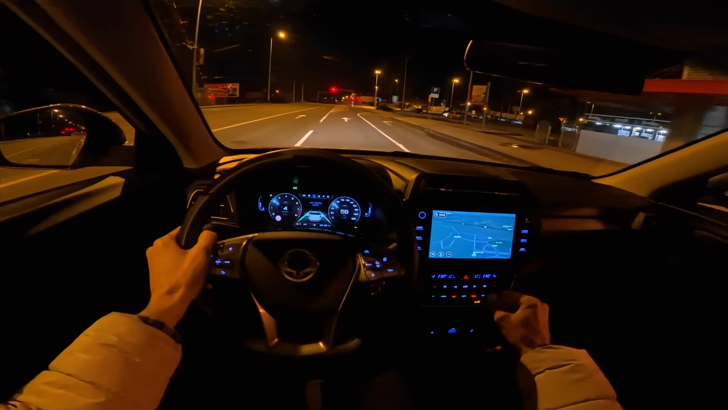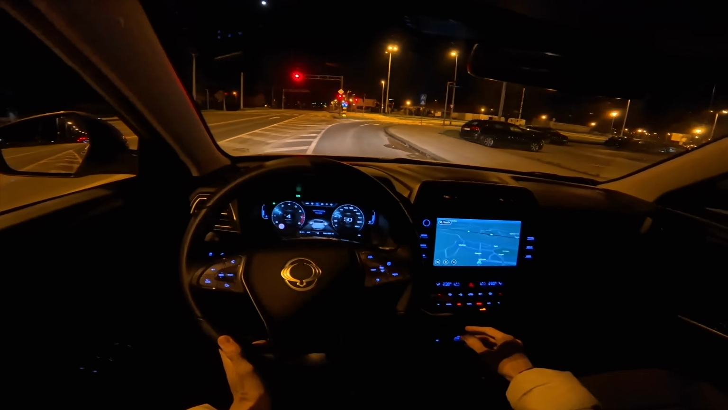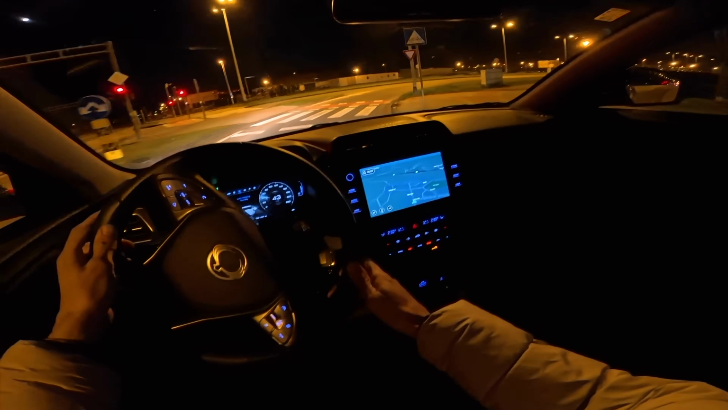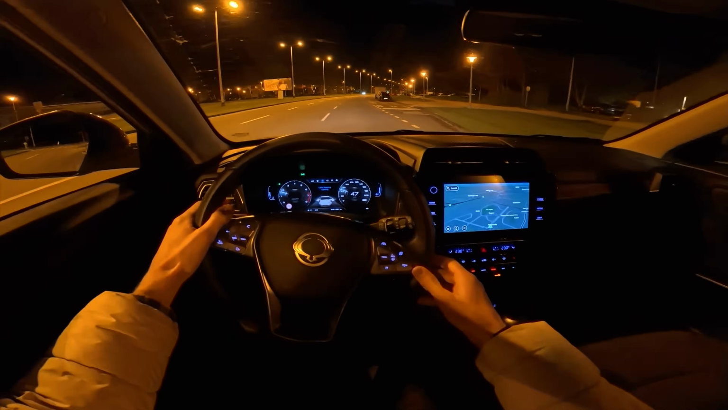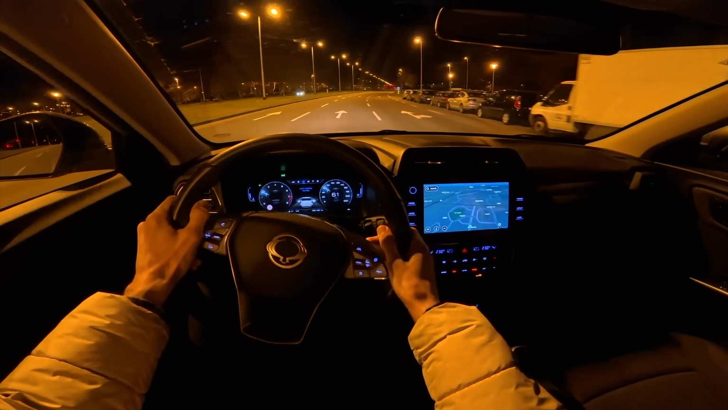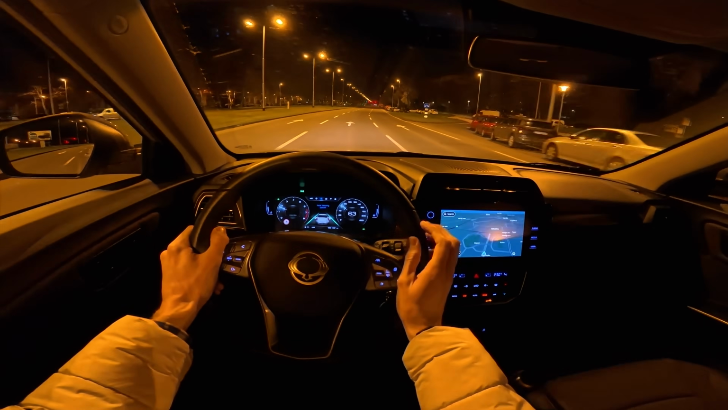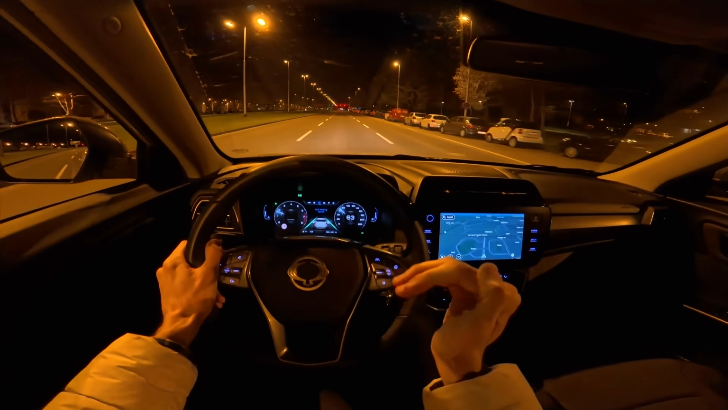Although sometimes I give too much throttle, I guess, before I actually release the clutch. Yeah, this manual, if I'm 100% honest, just requires a lot of feeling to hit the perfect spot.